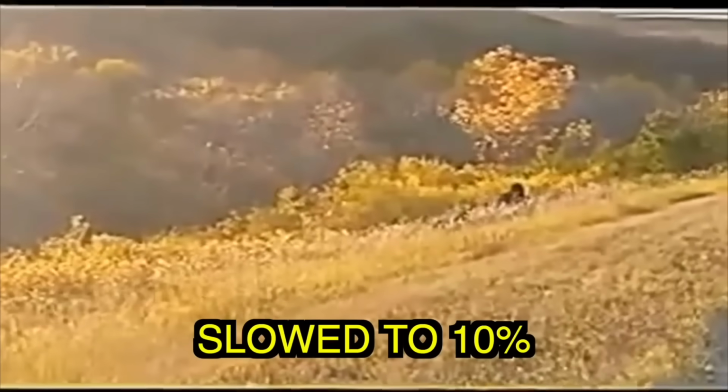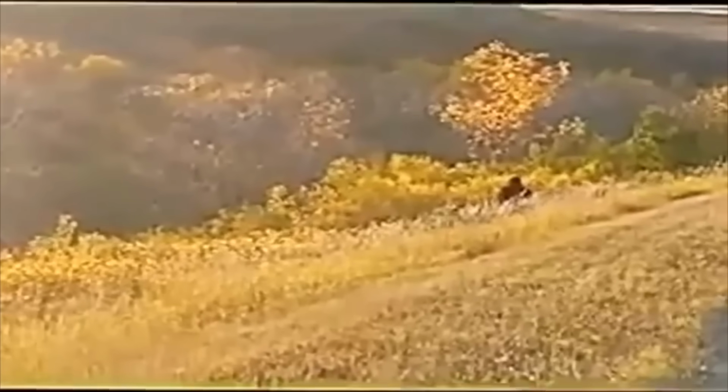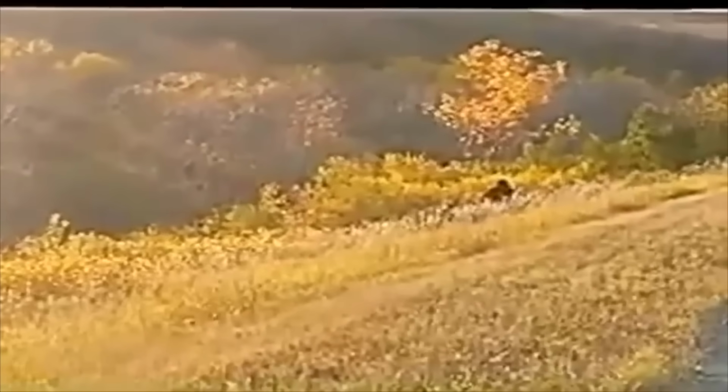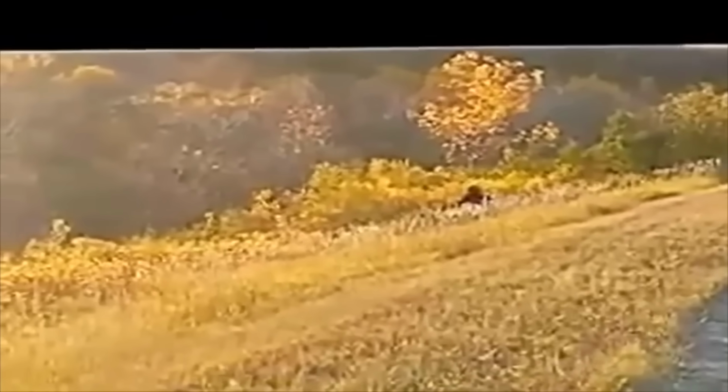Many are saying this is just a person in a suit, pointing to the fact that it was close to a public road. I don't know about that. The creature's broad shoulders, its smooth gait. Saskatchewan, after all, has its own long history of Bigfoot sightings across its rural stretches.